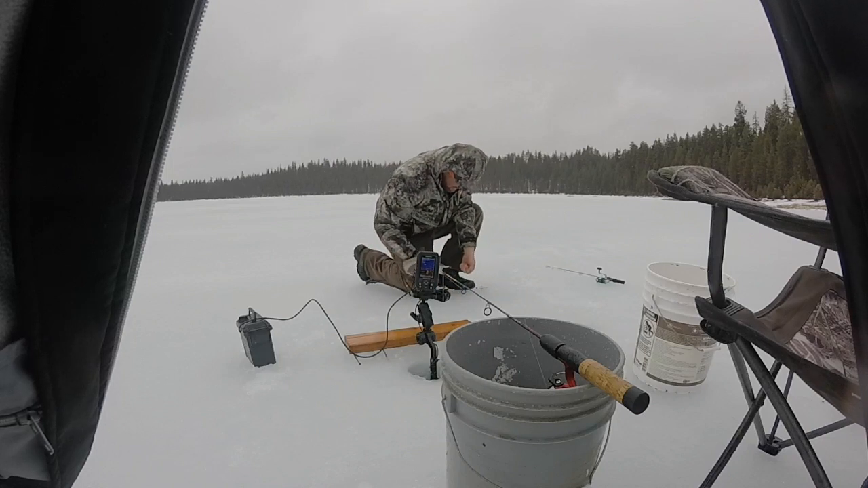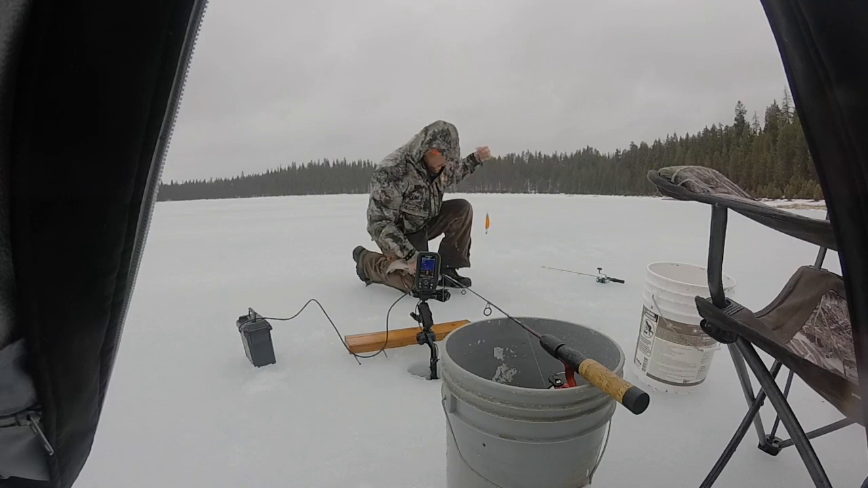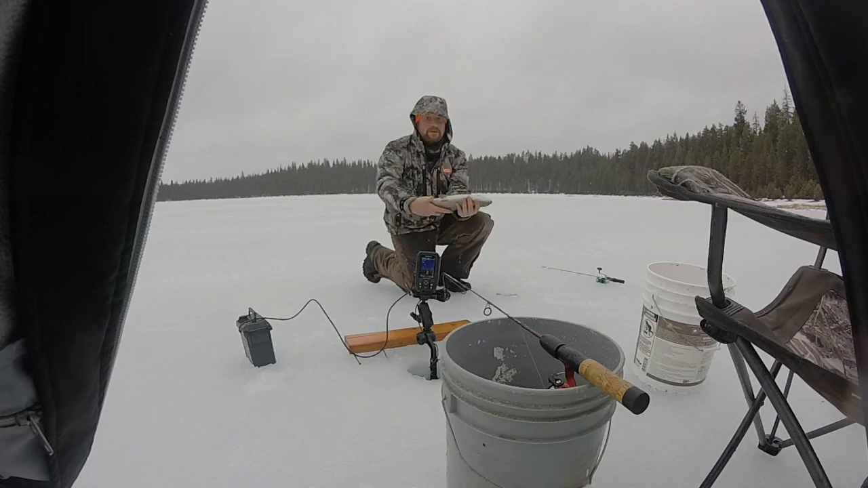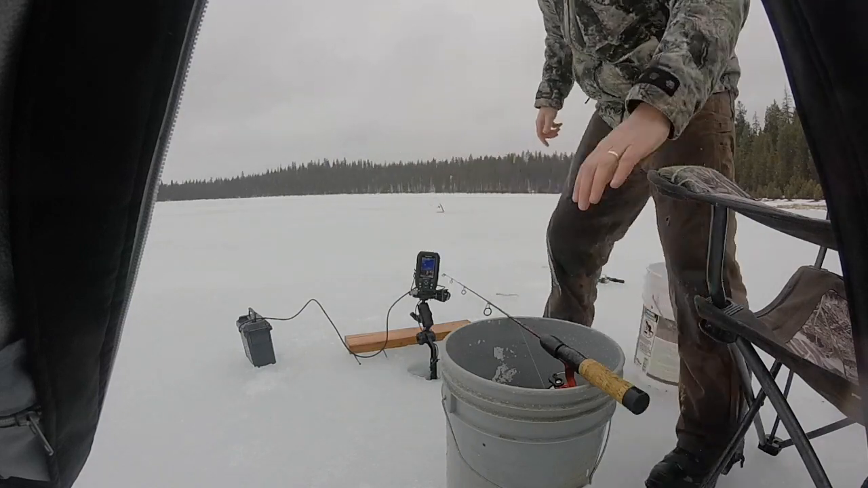Easy there, big fella. On the hoochie with a hair jig hooked to my Dodger rig. So I have a video of how I make those Dodger rigs and use them. That is just a beautiful fish. Even has a speckled belly. Oh, I'm getting hit here too. They come in pairs.